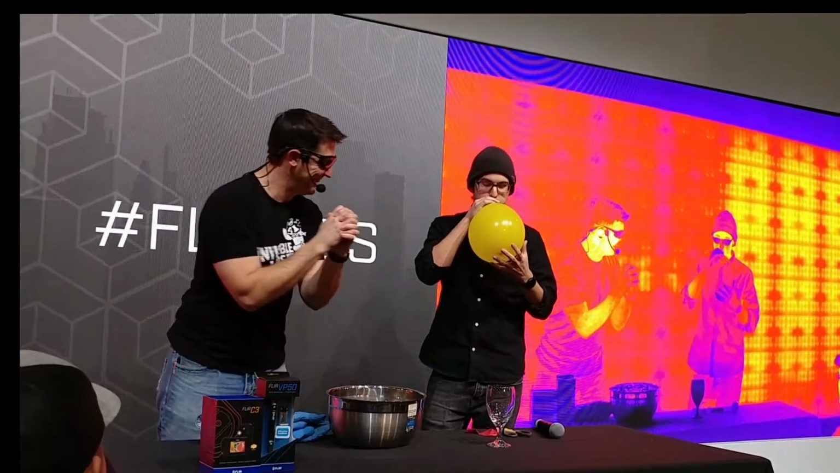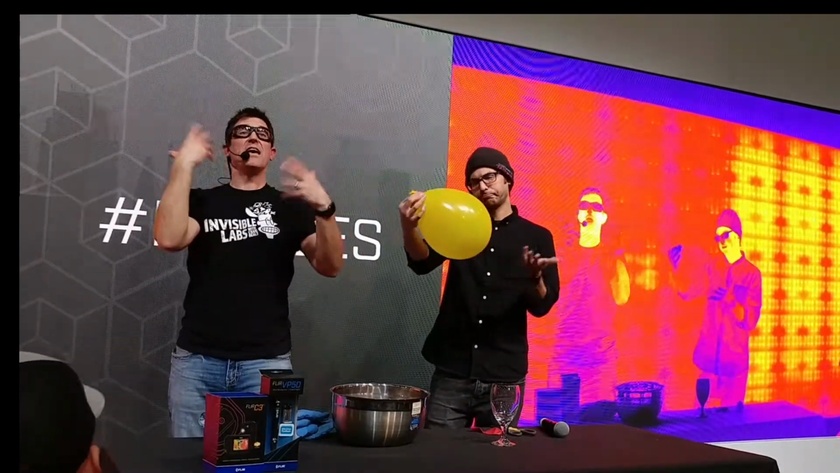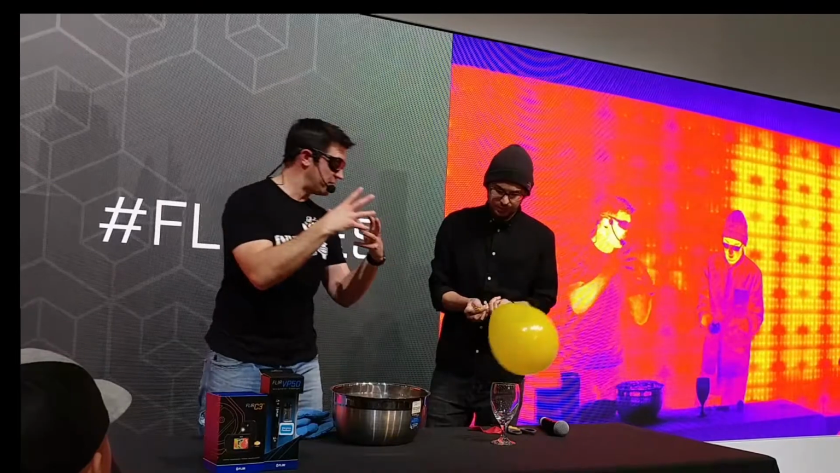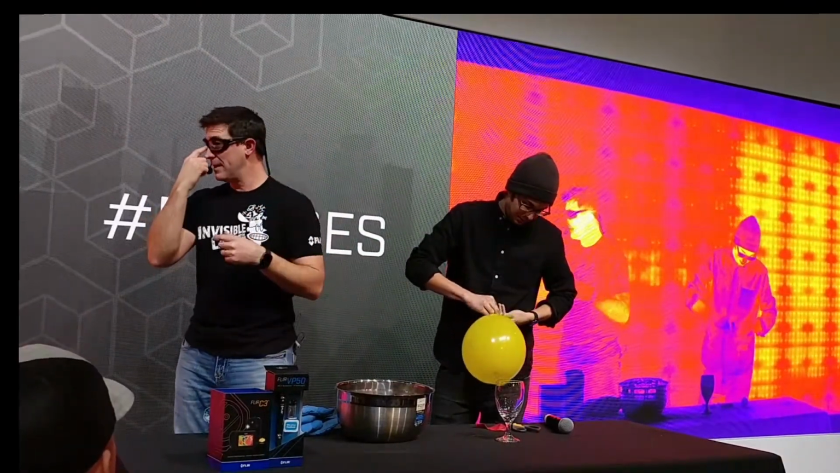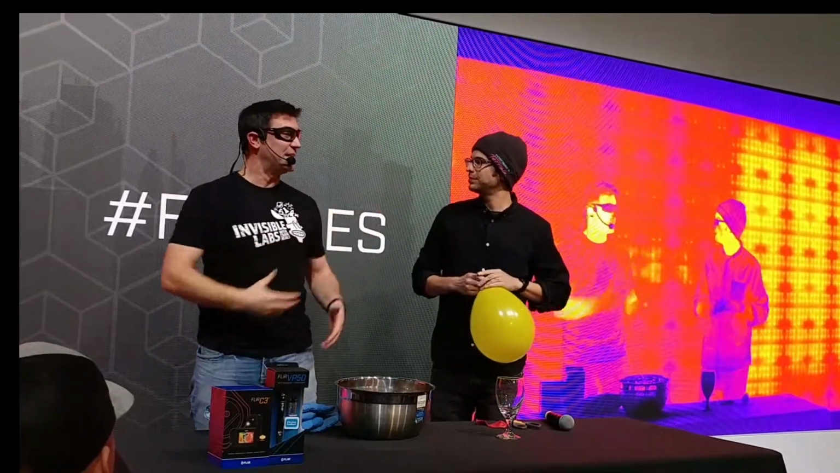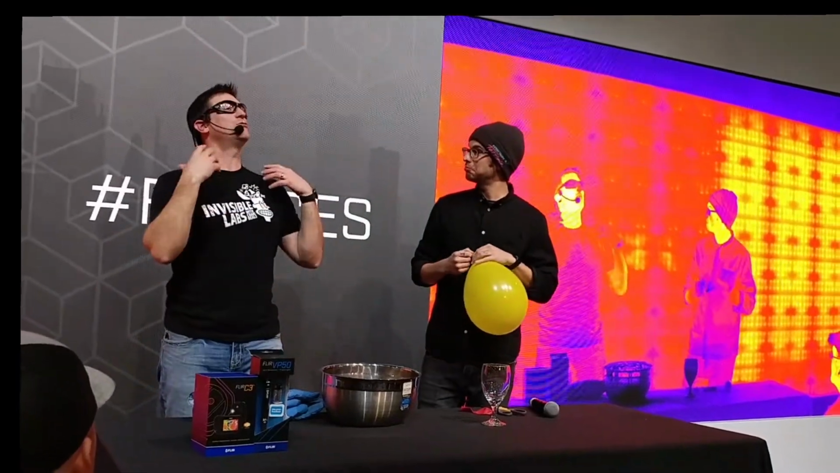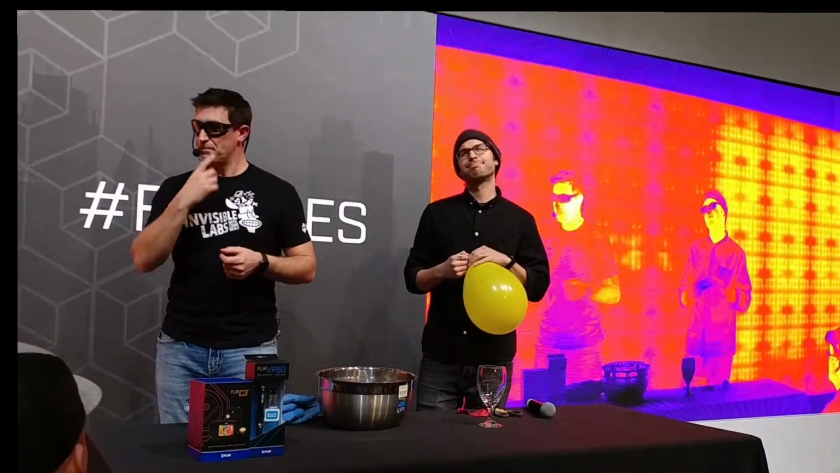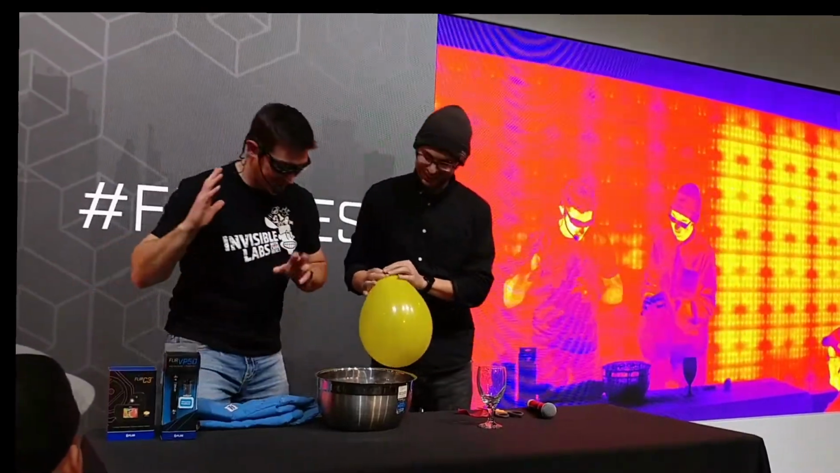Yeah, sure. Shrink it back down, because your breath is a gas. If you cool that gas down, it will turn into a liquid. Yeah, perfect. It will turn into a liquid, which means, and this may not sound like a good idea, that we should be able to condense his breath back into a liquid and allow Jake to drink his own breath. Yeah. It sounds like a great idea to me.